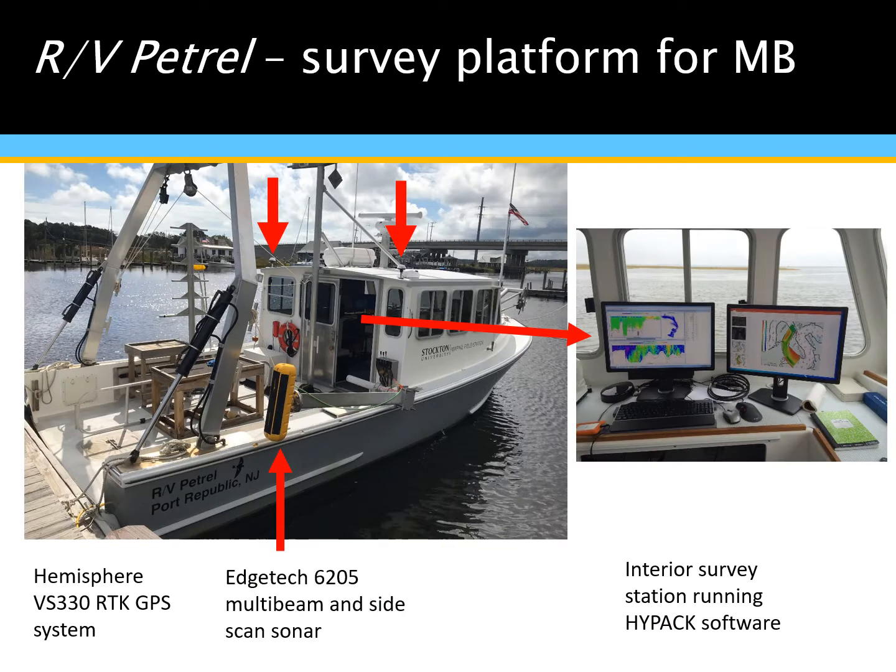Before we get into the echo sounder itself, just to give you a quick understanding of the vessel that it is being deployed on here at the Marine Field Station, that is the RV Petrel, that is our survey platform. Highlighted with the red arrows, we have our EdgeTech 6205 sonar head, which is pole mounted there on the starboard side. Up on the hard top, we have our two survey grade GPS antennas, which we will discuss a little further. And then inside the cabin is our survey station with our acquisition computer and software and monitors.